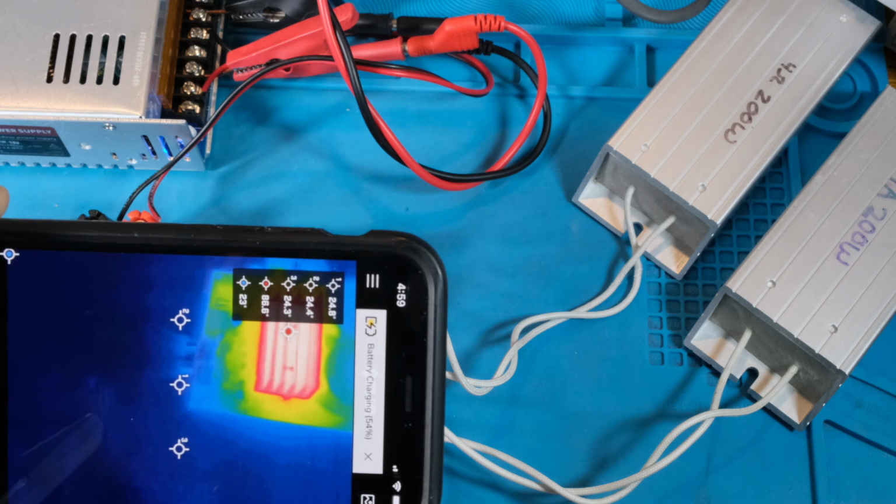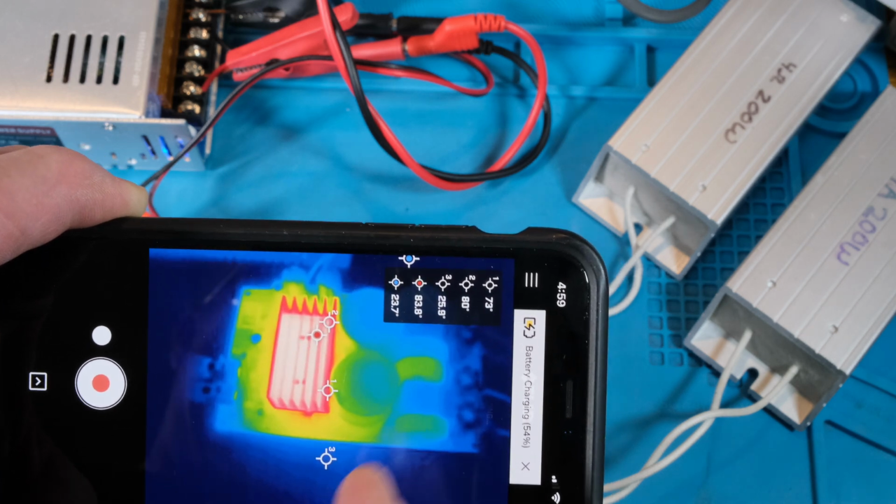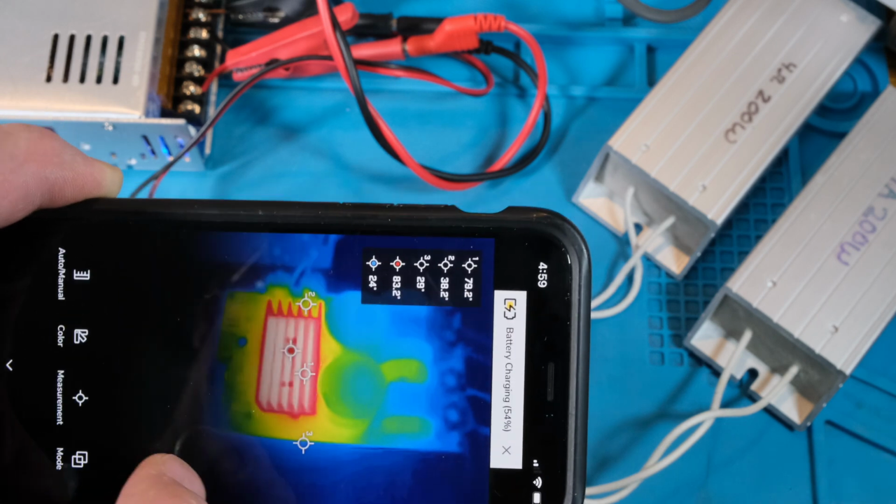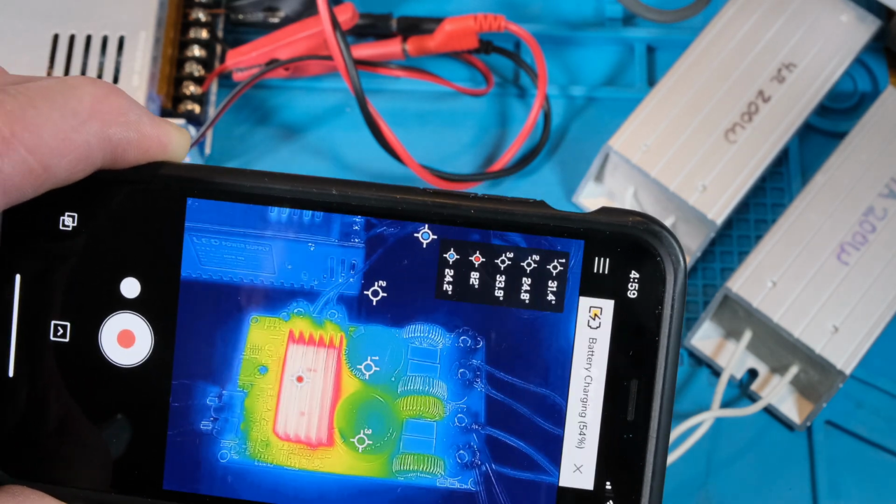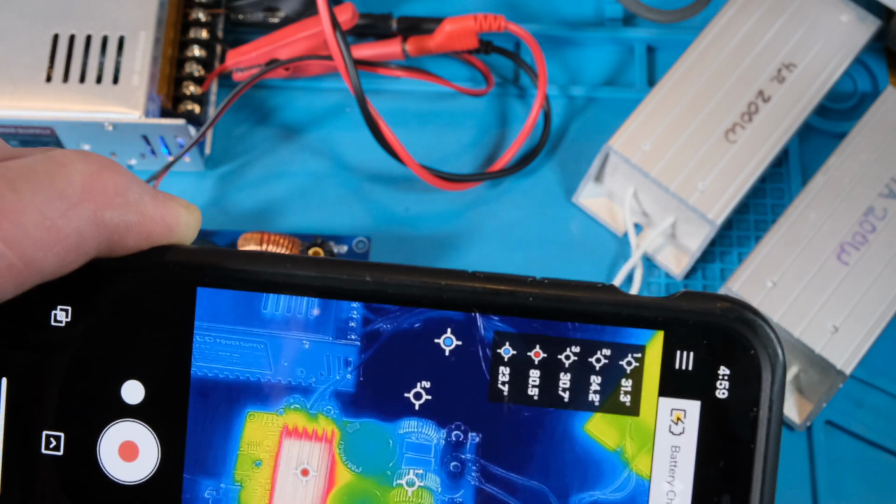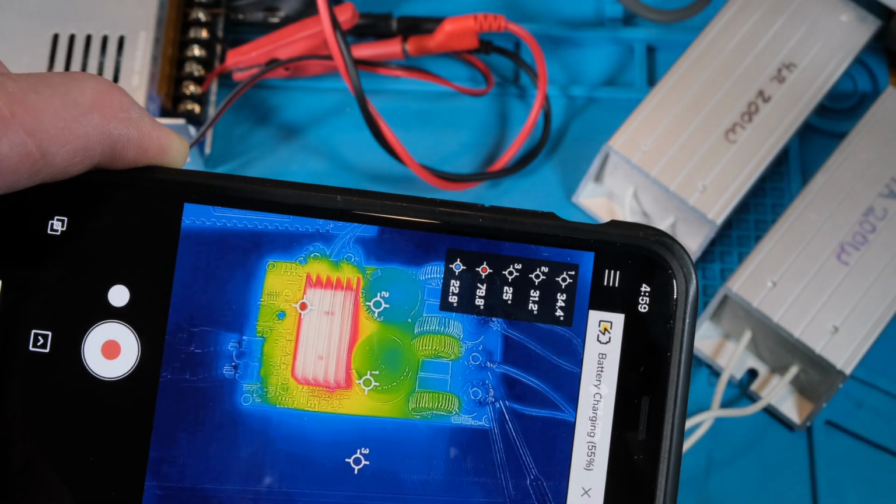So back on the Class D amp, the hottest temperature is about 85 degrees. And so yeah, that's pretty neat. I like that. But this multispectral thing, it almost looks a little cartoonish, but it does make it a little bit easier to see, right? It's like a pencil drawing on top of your photograph, right? So maybe that does make it a little bit easier to see.